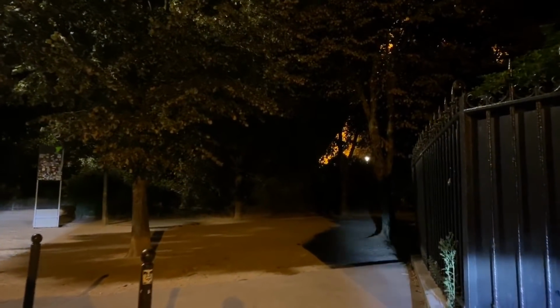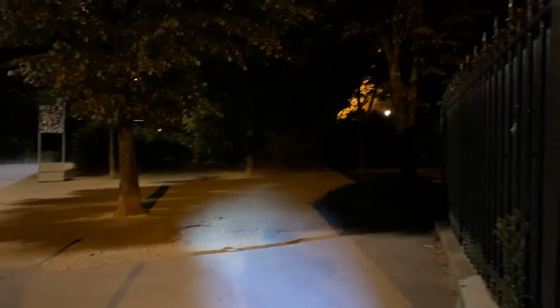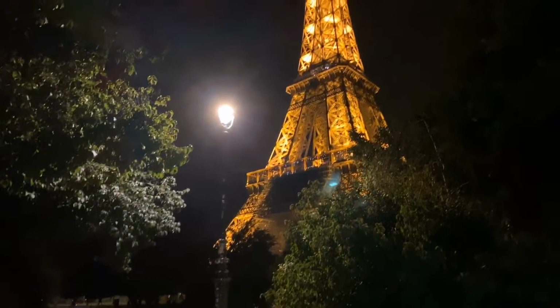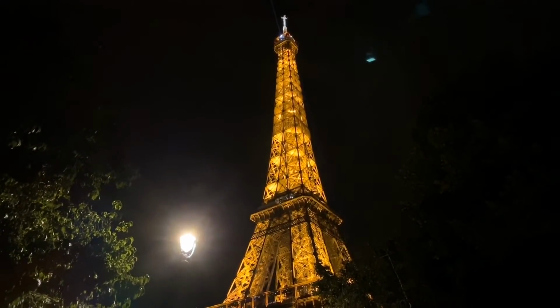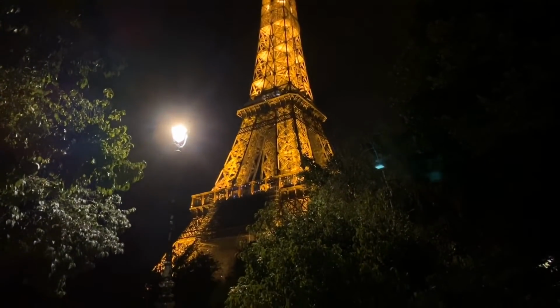Bear with me here, I'm going to get the bike up on the sidewalk a little bit. Let's see what kind of view we can find. That's not bad. Pretty good one. Got about a minute and a half. Let's see what else we can find for a view.